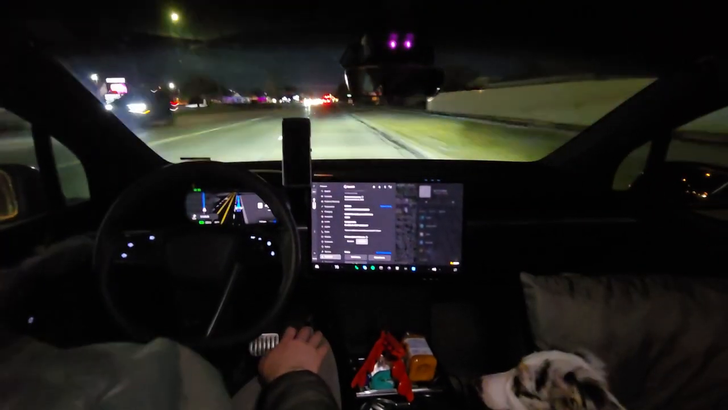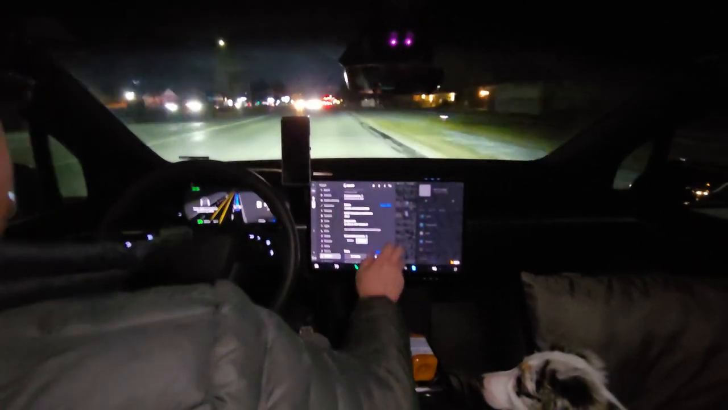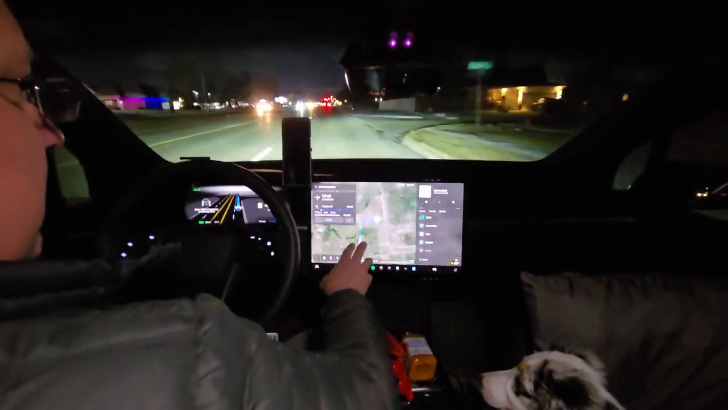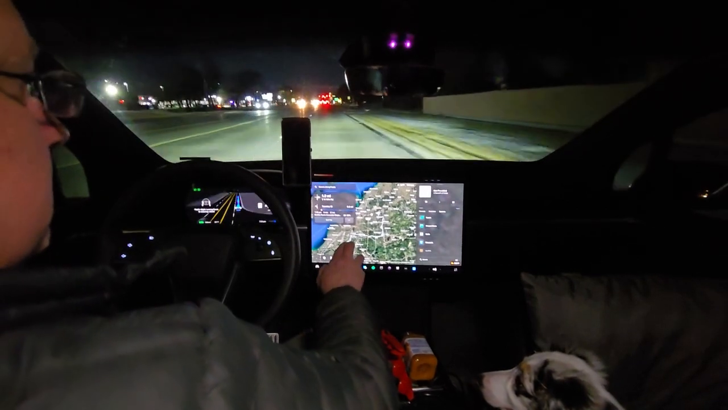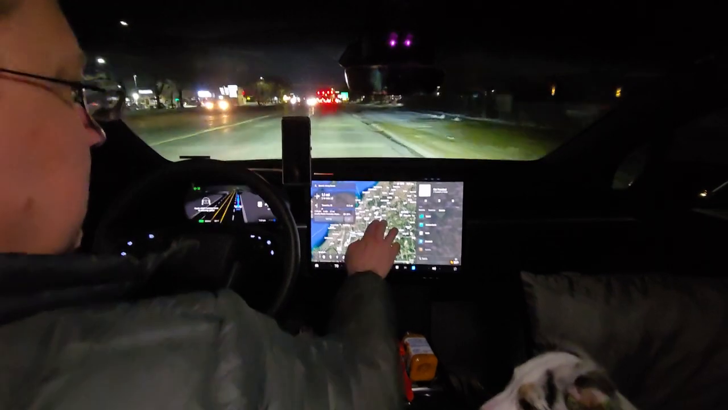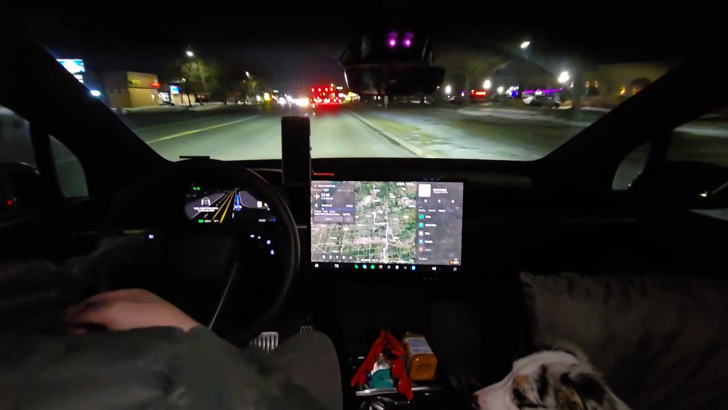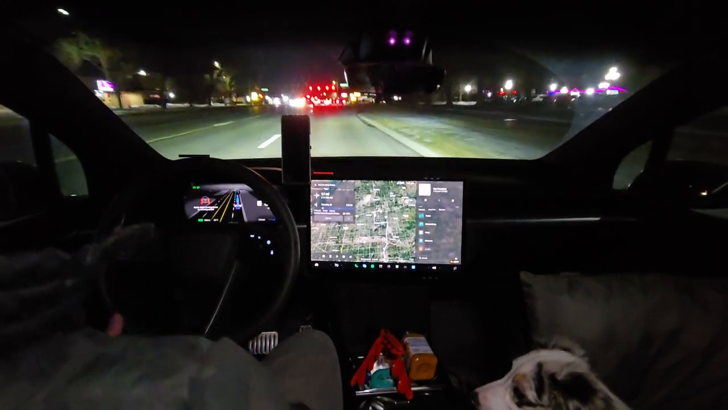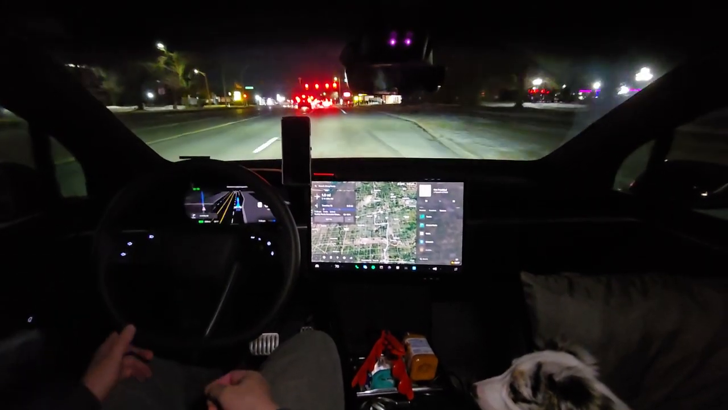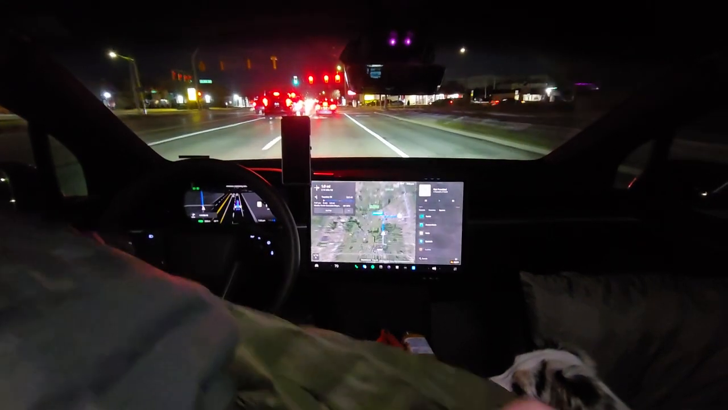It's a full self-drive 13.2.2. This is going to be a highway drive from Troy to Westland. Going to watch the Tigers, or not the Tigers, Lions. Yeah, that's the team. Going to watch the Lions game over at a buddy's house.